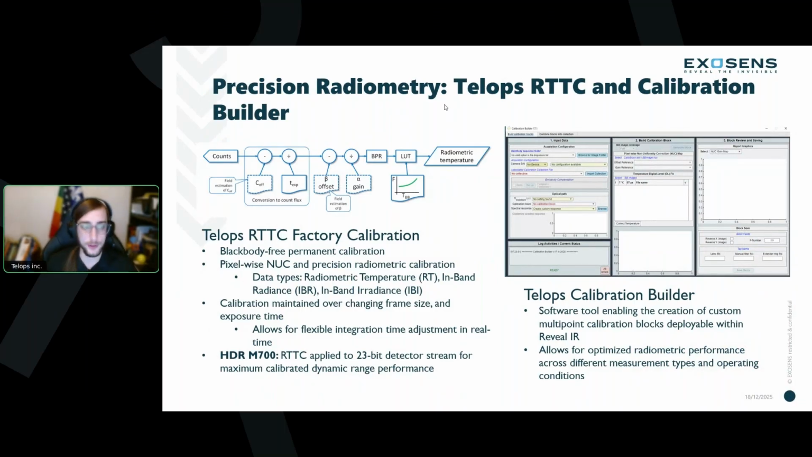And if you don't know and love it, I would encourage you to educate yourself with some of our other materials, because it is truly a superior user-friendly calibration in the sense that it is blackbody free and permanent for the life of the system. The calibration is done up in our factory in Quebec with flux-based lookup tables and high-precision blackbody sources, and you never need to recalibrate. You don't need to lug out blackbodies.